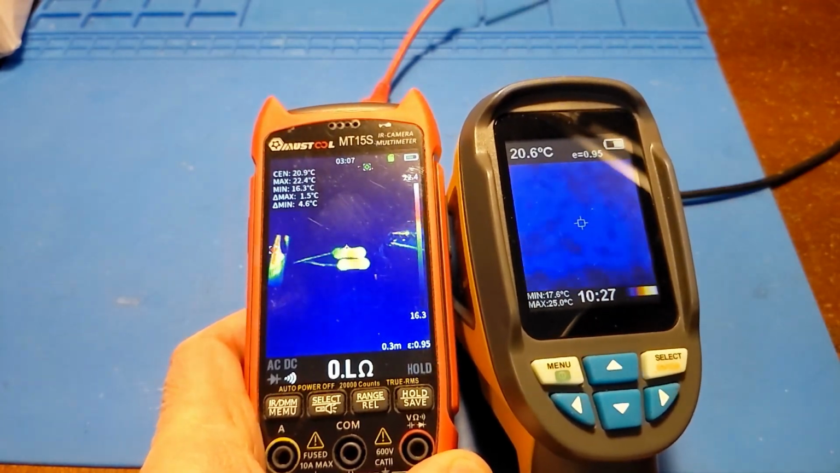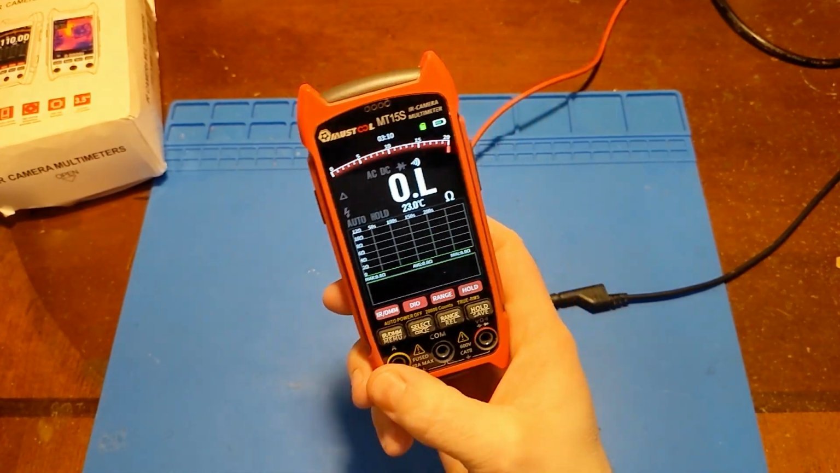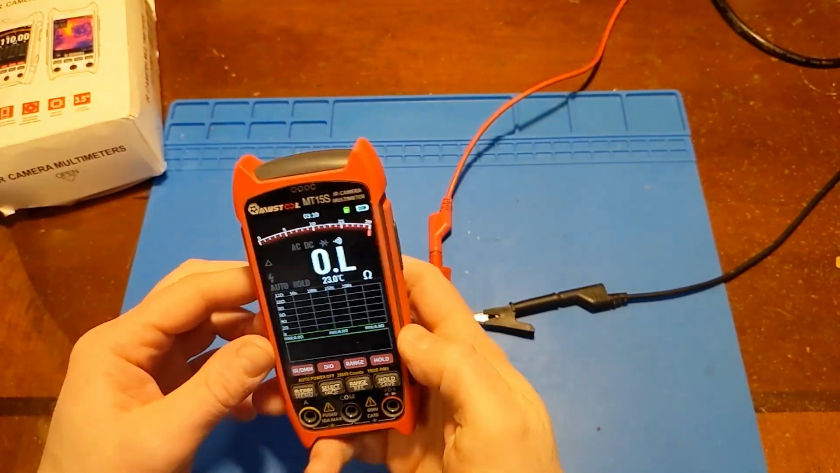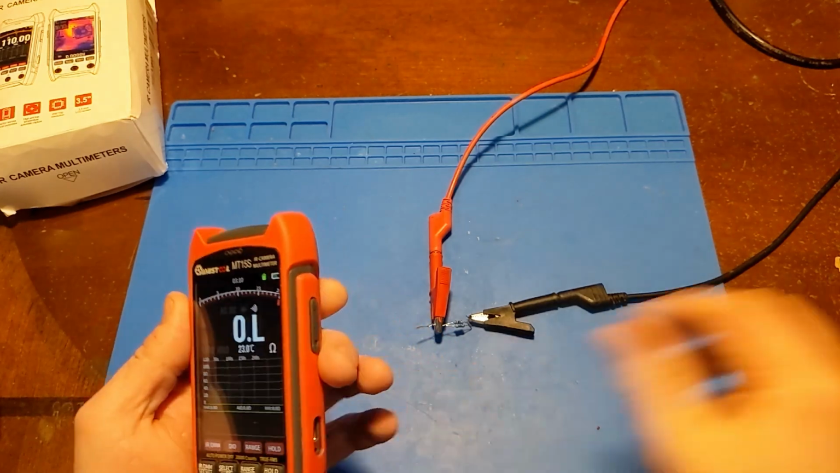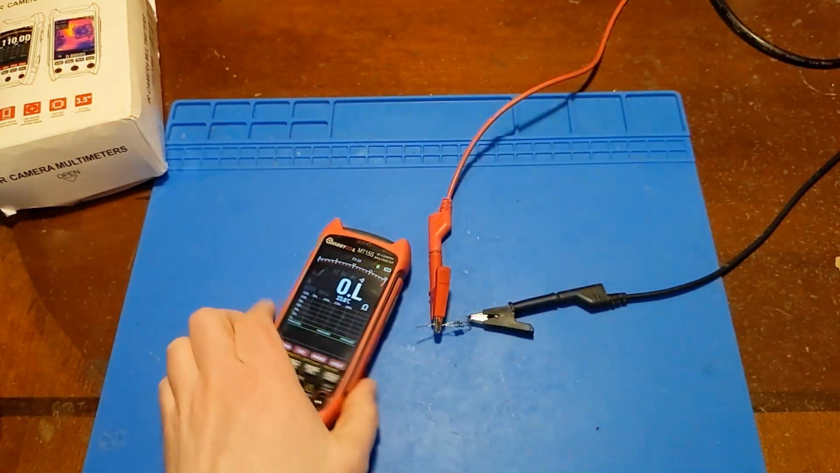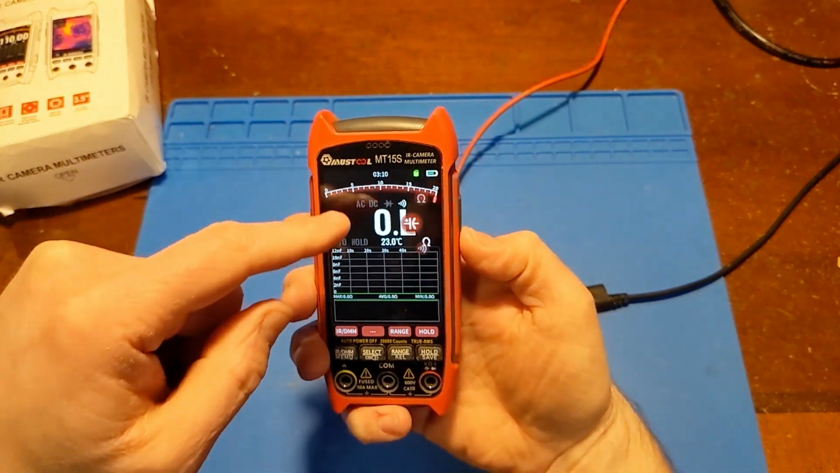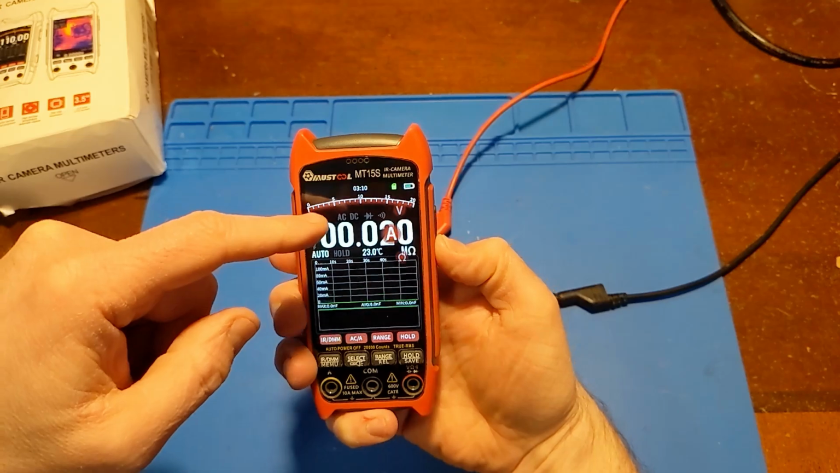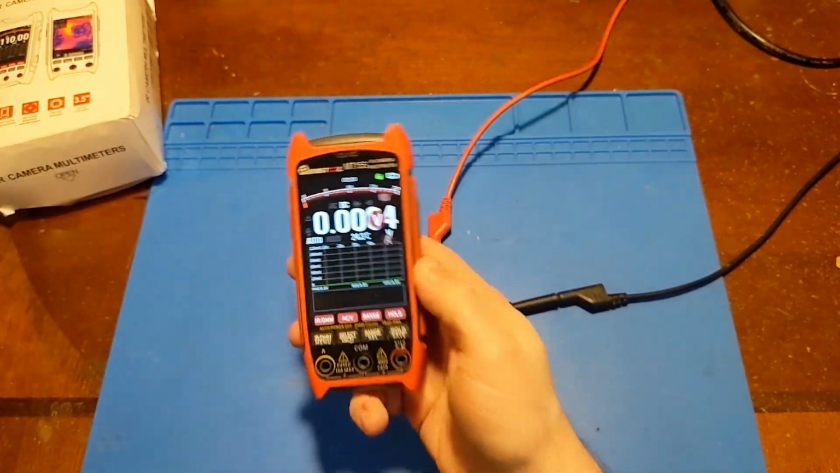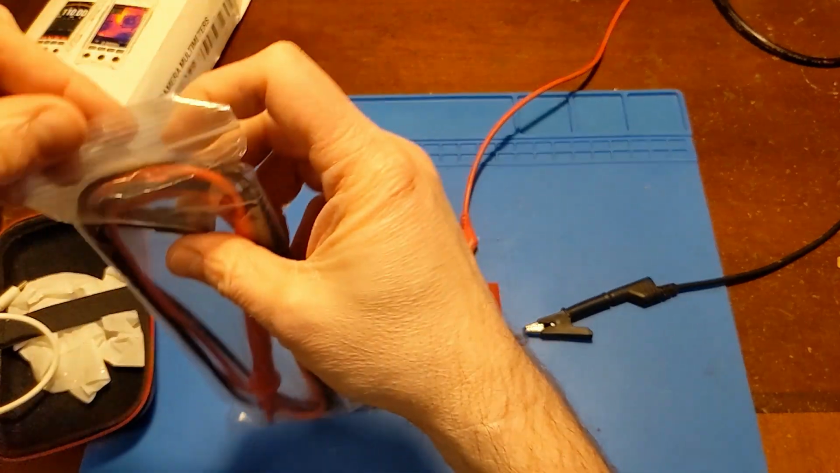I'm impressed. To switch over to multimeter mode, just click the multimeter button here, the first one. And this is the selector switch. Instead of a traditional dial, it just has an up and down, almost like a volume rocker, to go through the different settings. We'll just put it on volts. Get out the supplied meter leads.